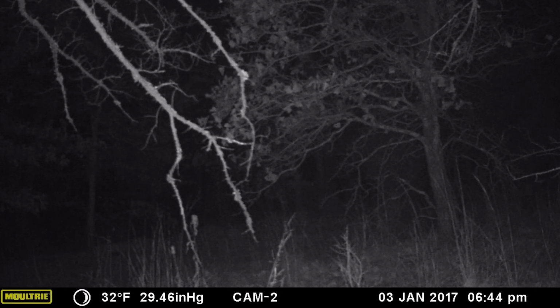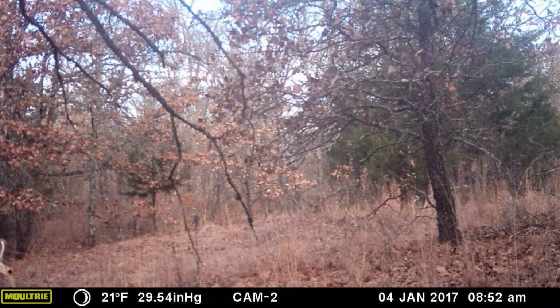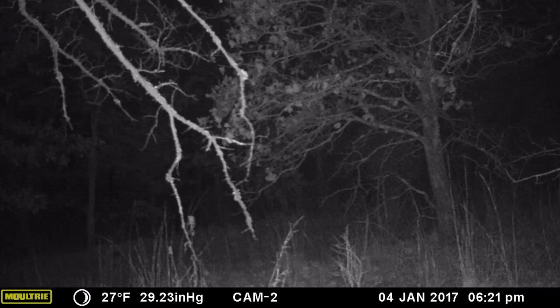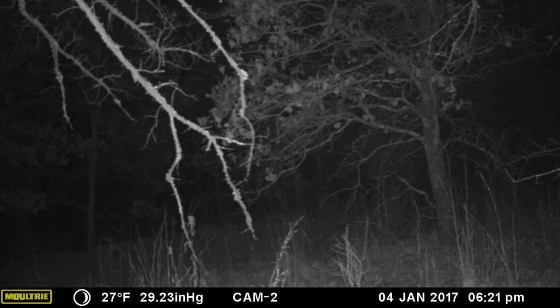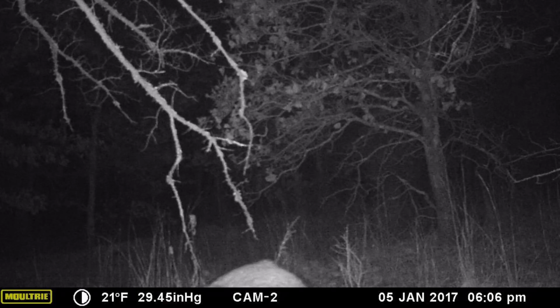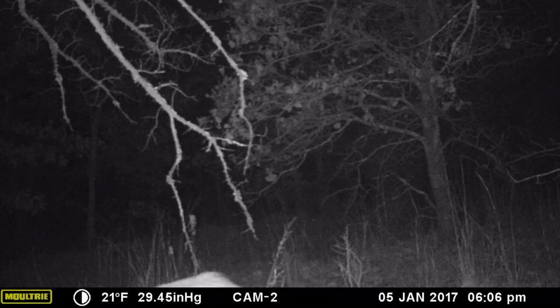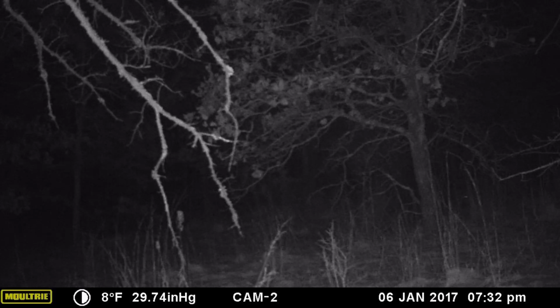Most of their days and nights are dominated by their search for food. As the nights get colder, the food sources dry up, and woody browse becomes the mainstay for the deer.